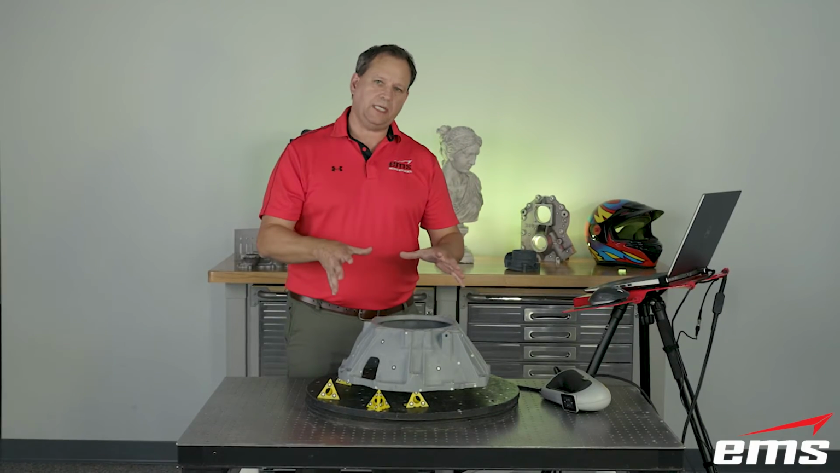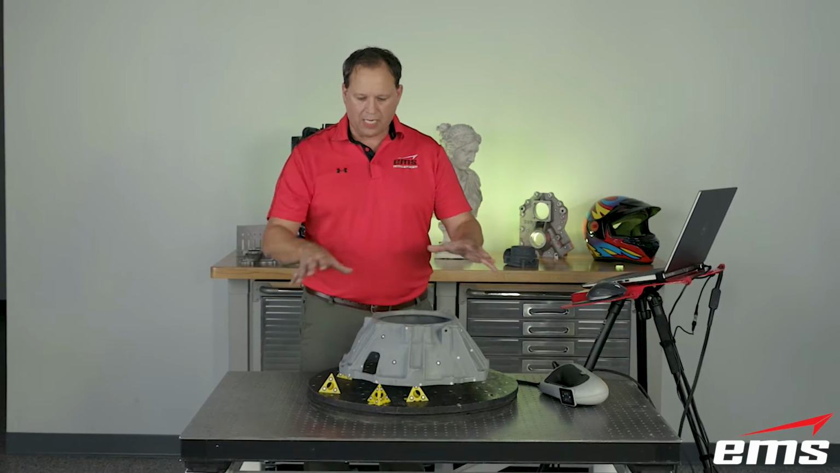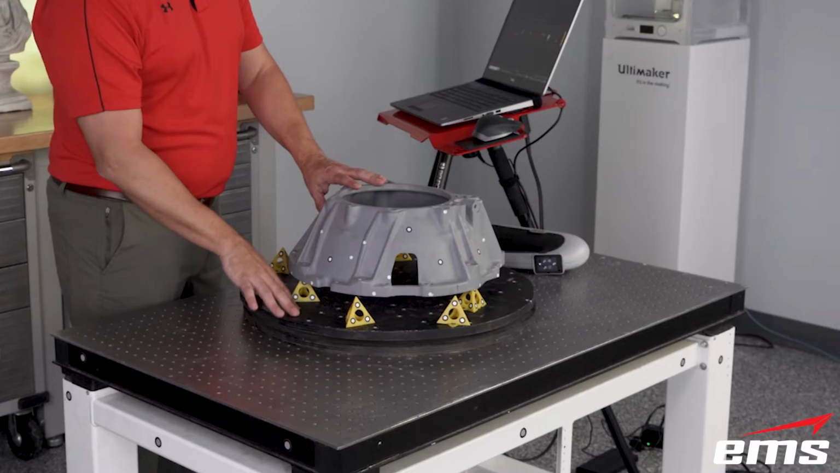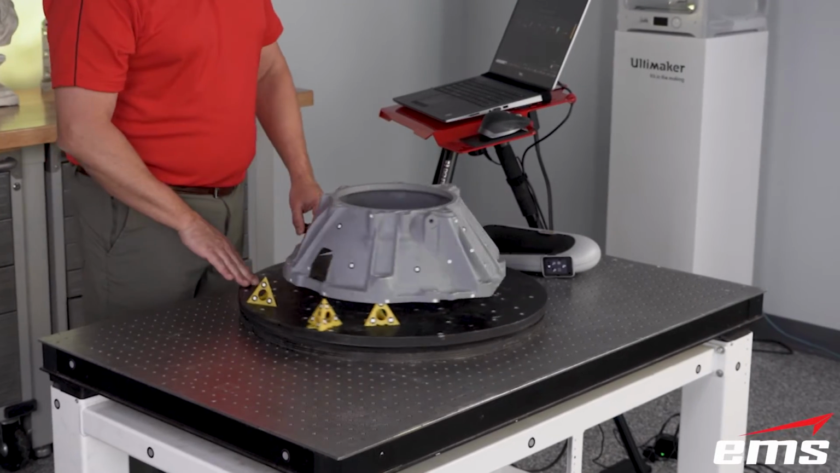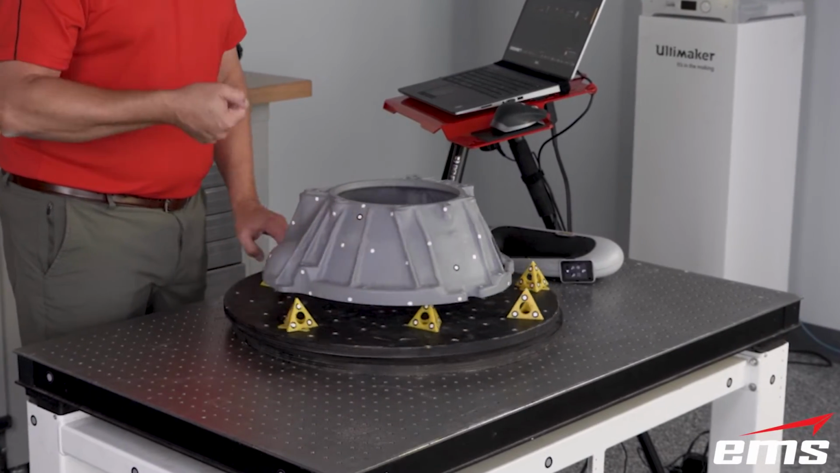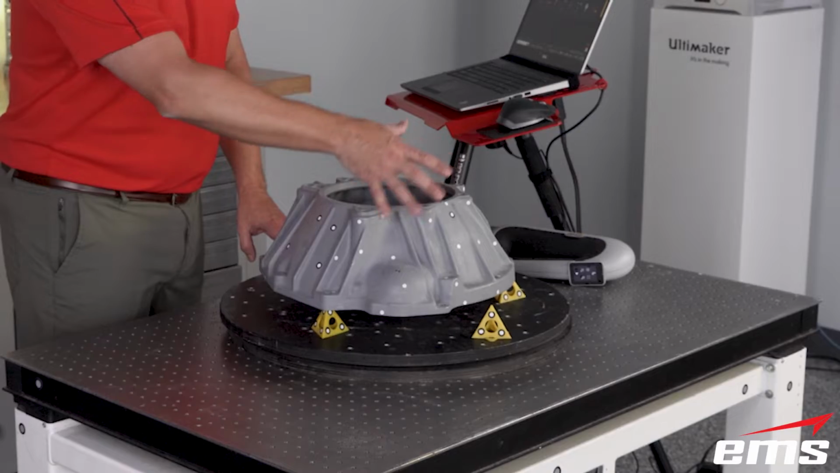So the targets either need to be on the part or around the part or both, okay? And we're going to show both. This is a hybrid. We've got targets on our Lazy Susan. We use this a lot, again, in our tips and tricks video, because this lets me scan and rotate. So I've got targets on.